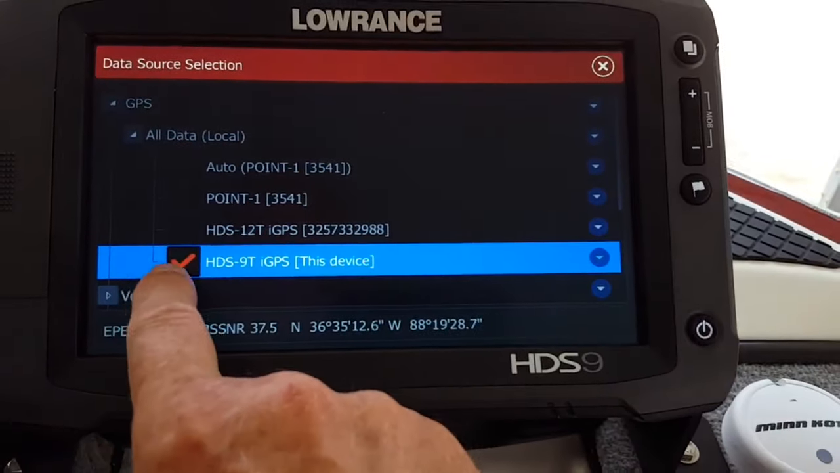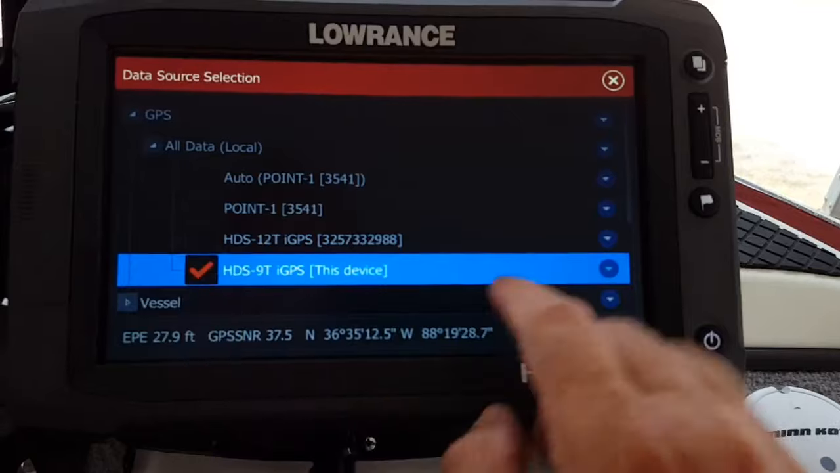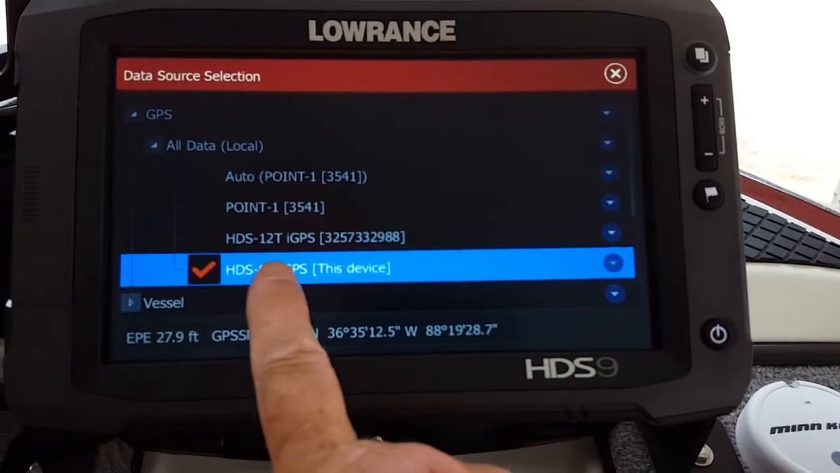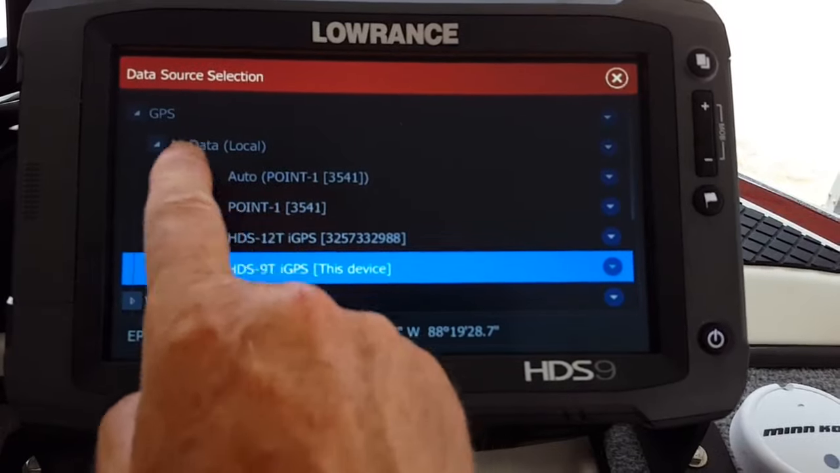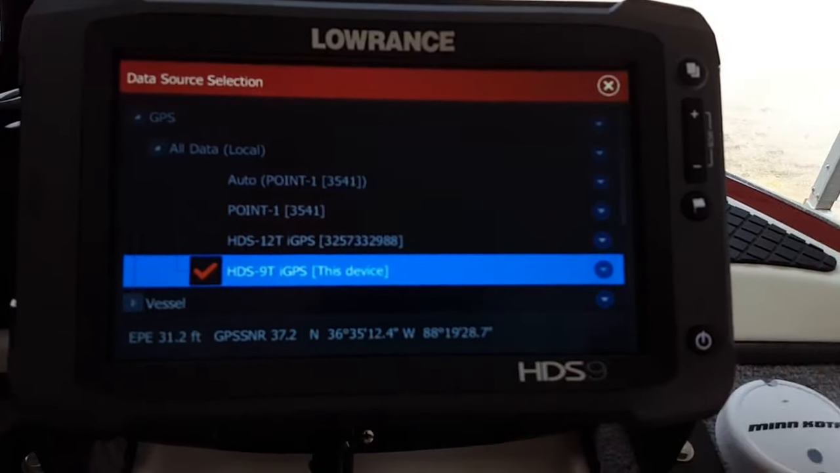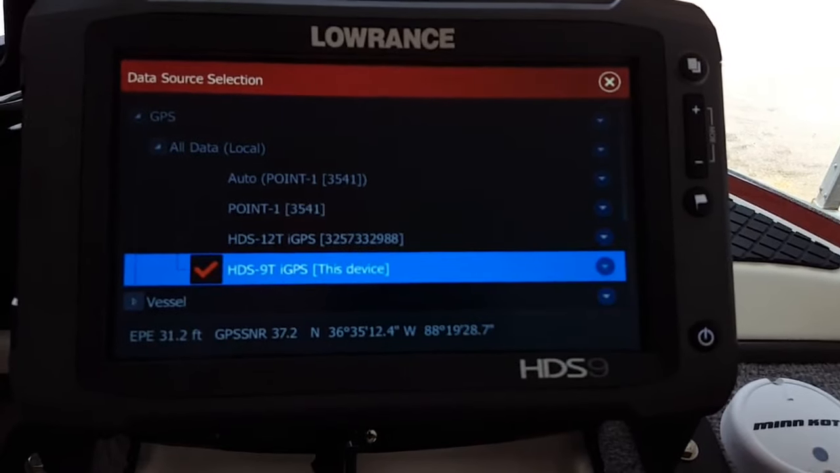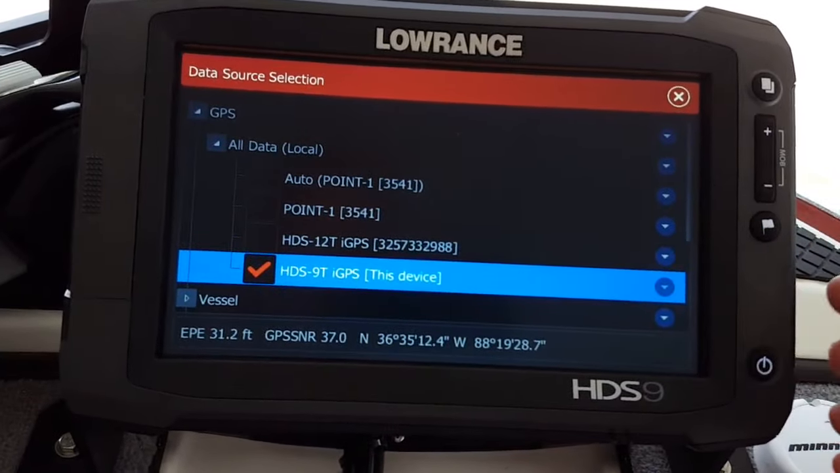Now you can see I've check marked this unit in the bow of the boat, Touch 9, but I have not checked Point-1, so I'm not going to run the data up here off the Point-1 antenna.